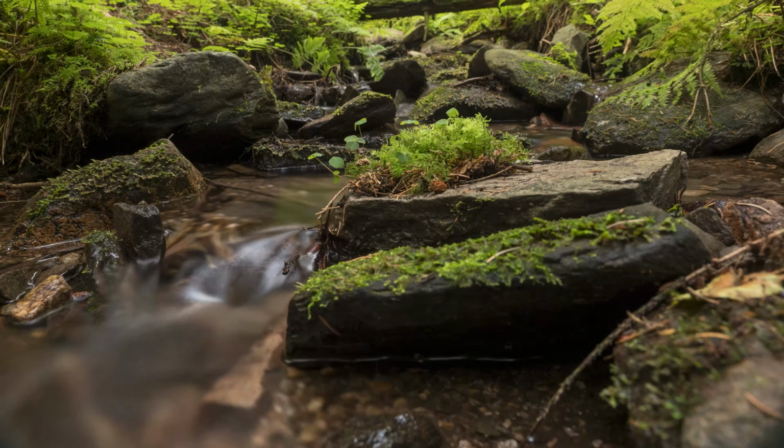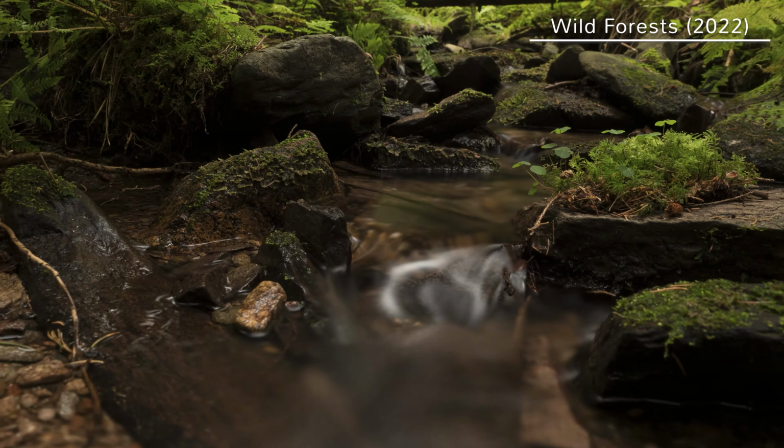So let's come to the long exposure shots. Actually, long exposure is more a photography technique. Of course, you can use it also in film by adjusting your shutter angle or your shutter speed. But normally you work with the 180-degree shutter rule.